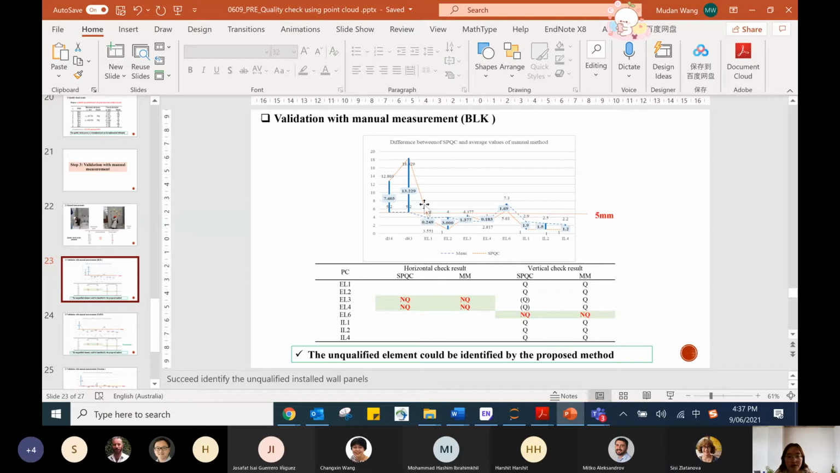These are all the vertical alignment. The rest is vertical alignment. I put them together because there are only two horizontal alignments, and the rest are vertical lines, so I put them in the same figure.